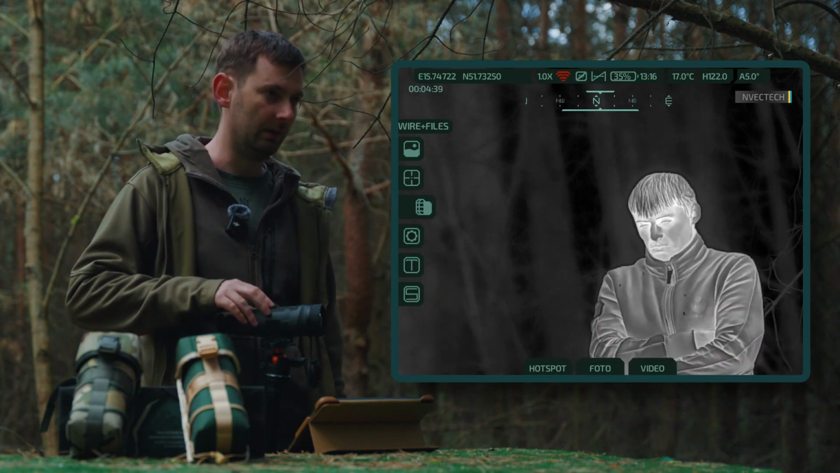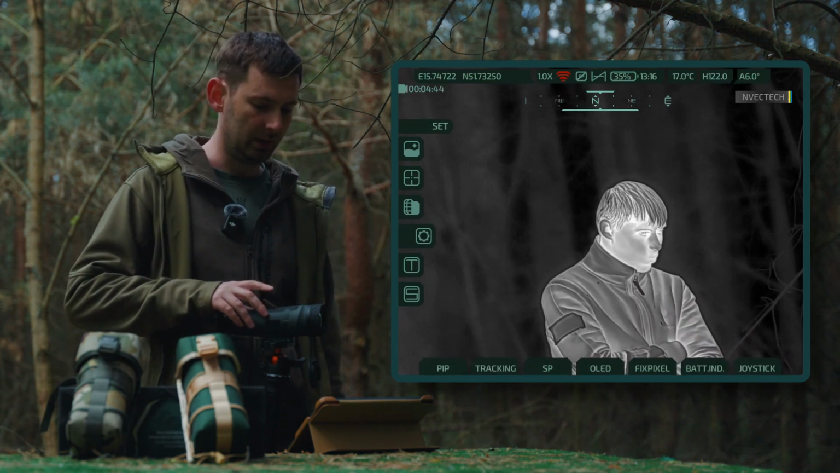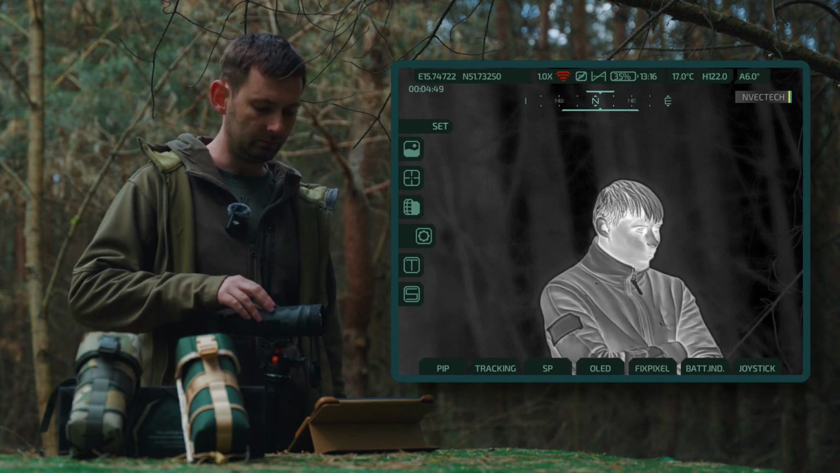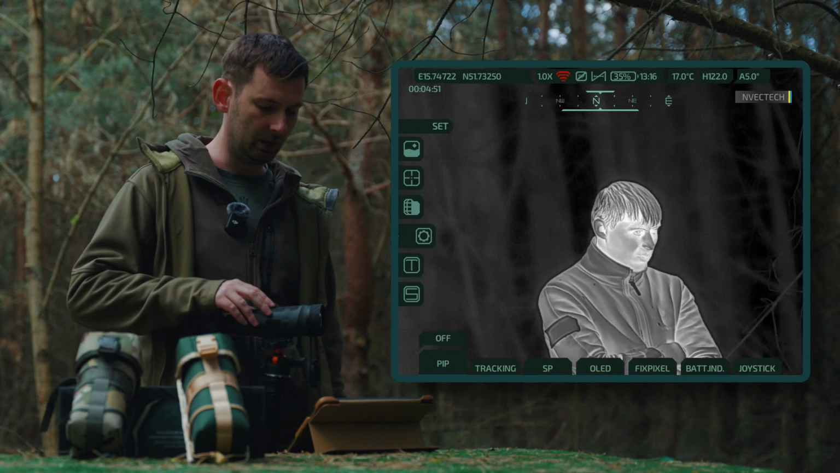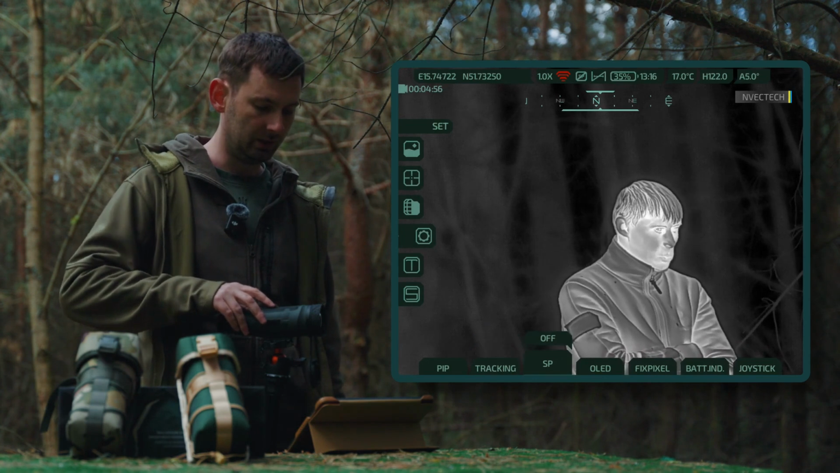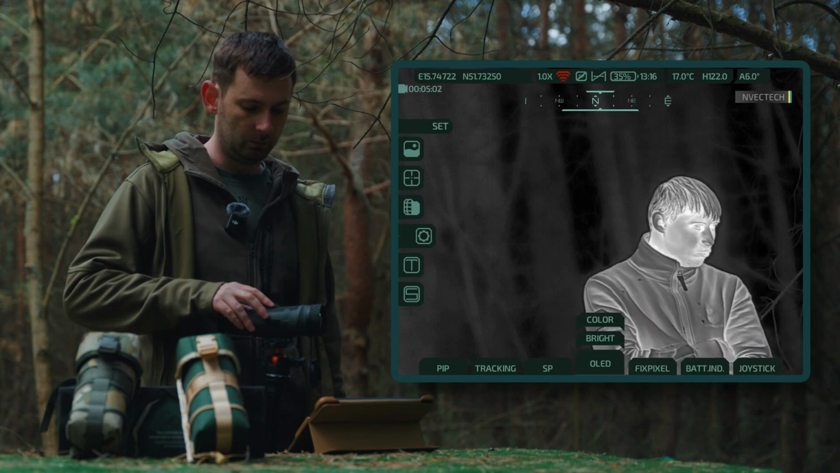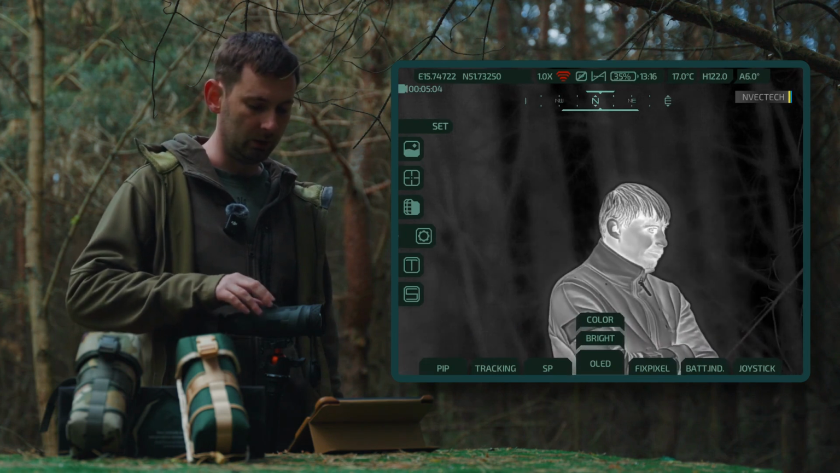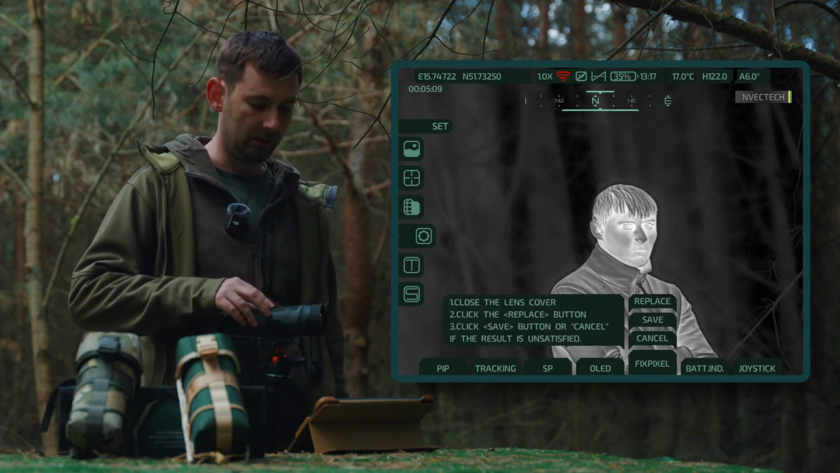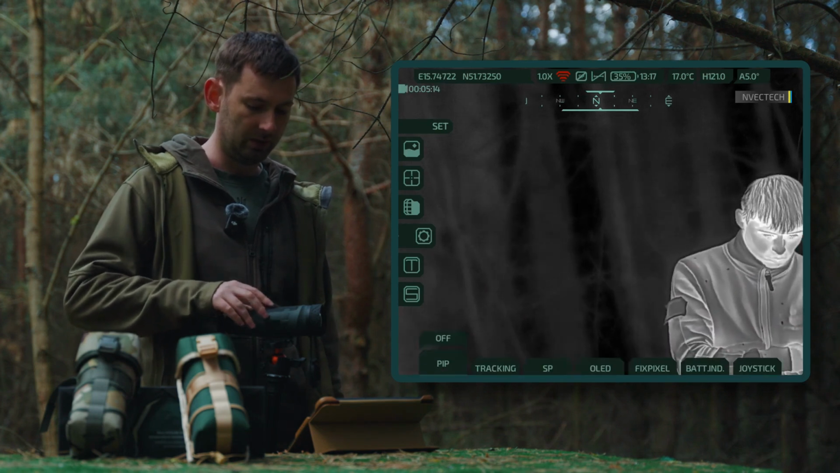Next, Wi-Fi and files. Here you connect to a Wi-Fi hotspot and you can view photos and videos. Next are the device's own settings, such as picture-in-picture mode. These are hotkeys for activation, and SP stands for image stabilization. For the OLED display itself, these are the display settings, color selection and brightness, dead pixel removal, battery indicator, and joystick sensitivity adjustment.